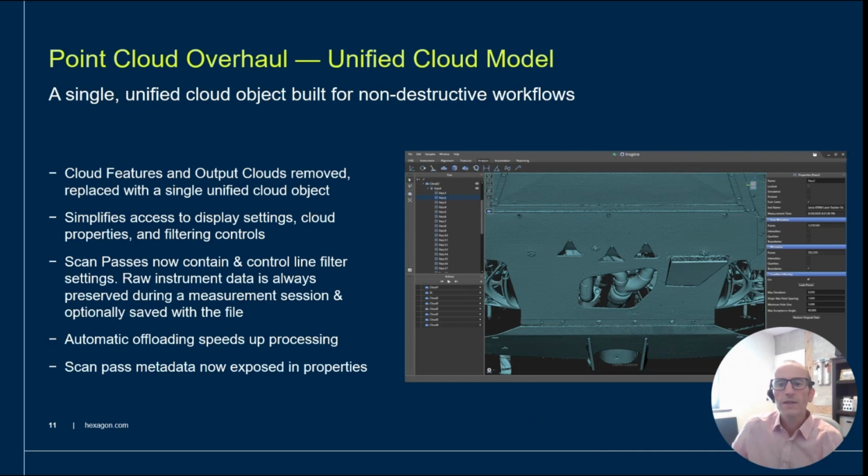So what you'll see right away is that we've removed the old cloud features and output clouds that you previously saw in the tree and replaced them with a single unified cloud object. This simplifies how you work with point clouds. Properties of a cloud, including all the display properties, are accessed from the top-line cloud feature. You no longer need to dig into the tree to find the output cloud to make adjustments.